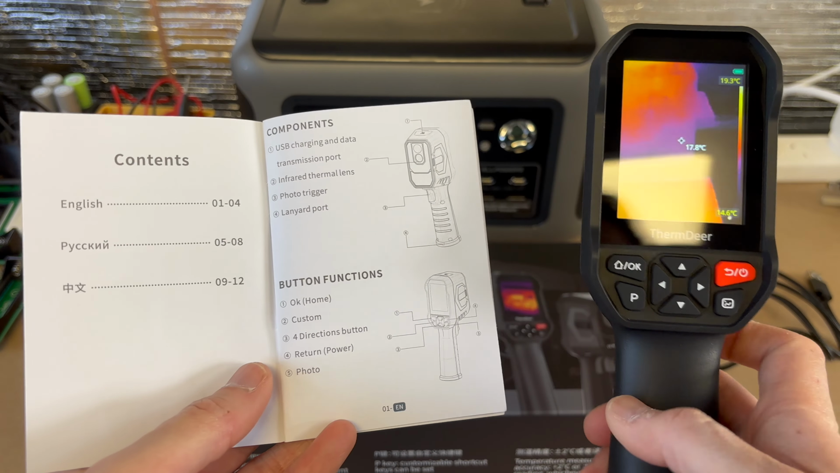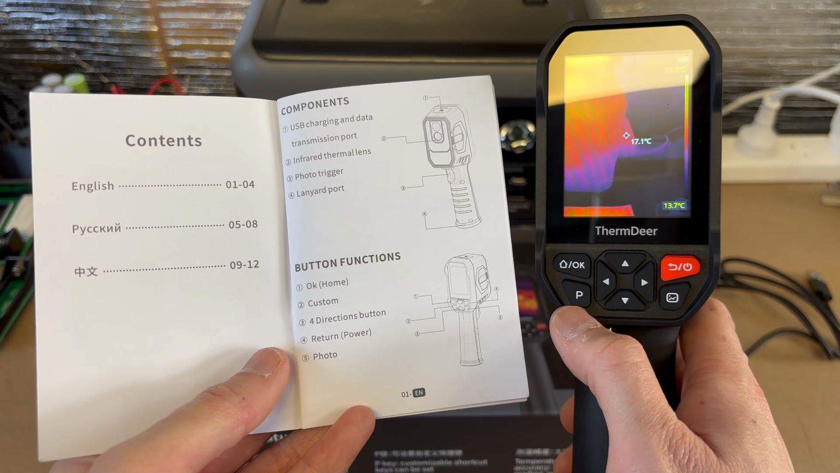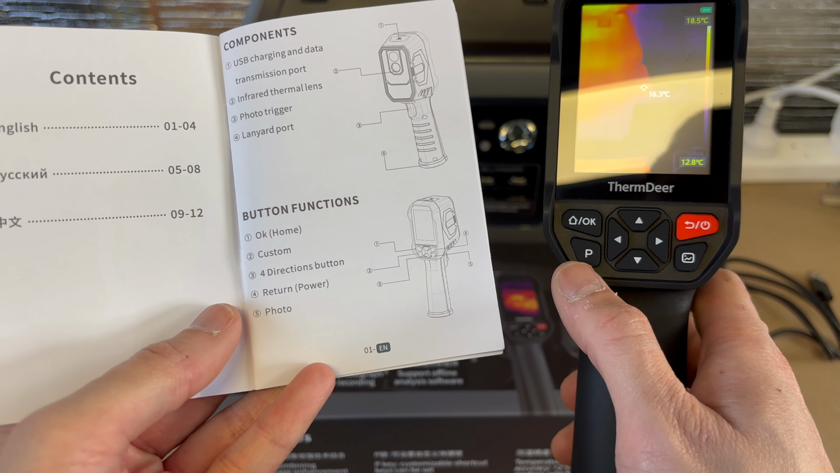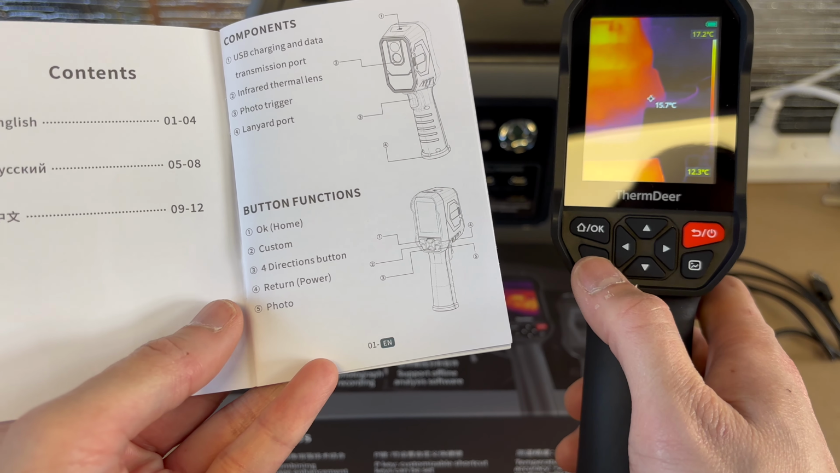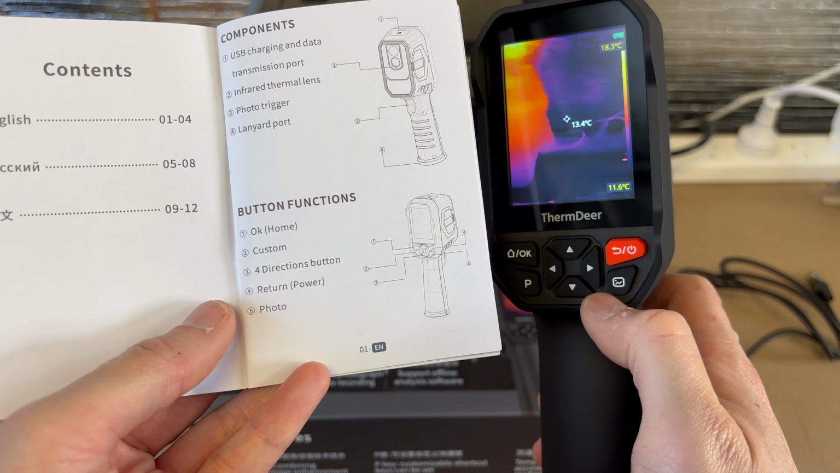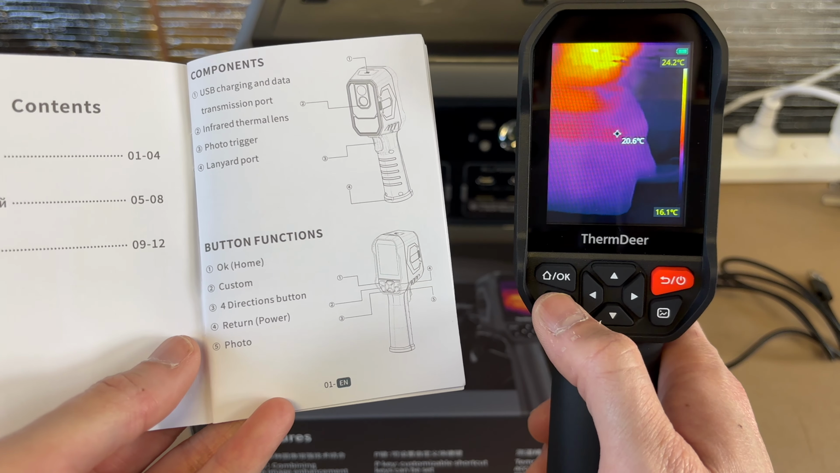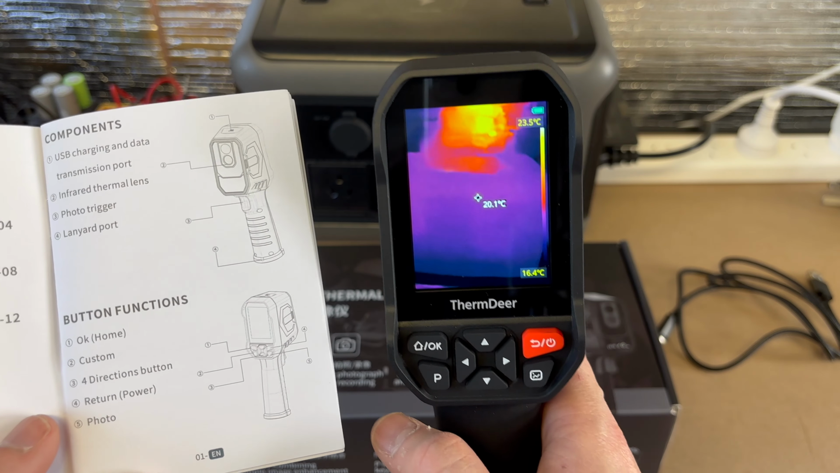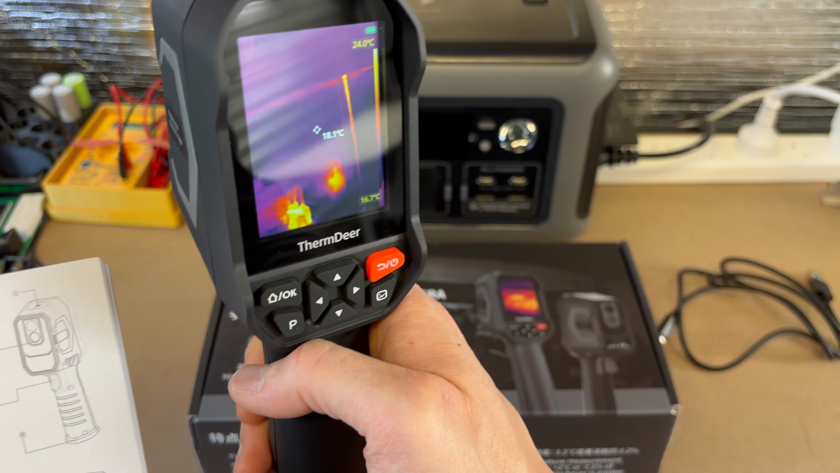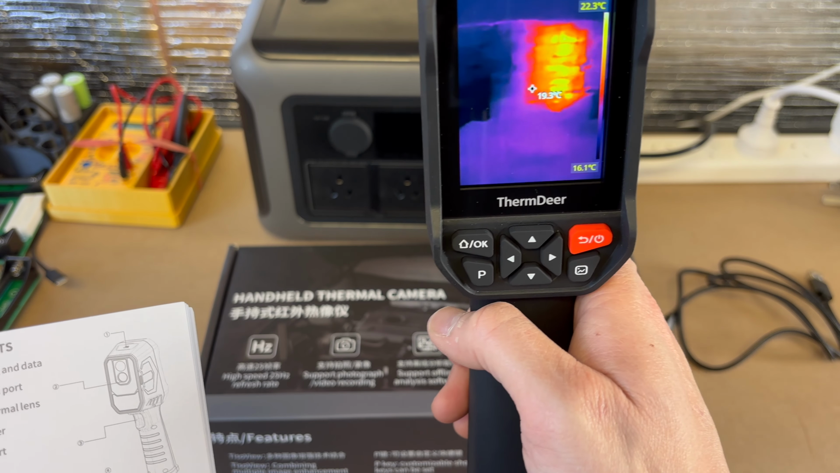And then over this side we've got buttons. We've got OK, P, which is, what does it say here? 4 directions button. No, that's not it. Number 2 is the custom button, and back and power button, and that's the photos that you've taken with this. So when you get it and you turn it on, it works straight away. There's no other configuration. It's very, very simple, as you can see.